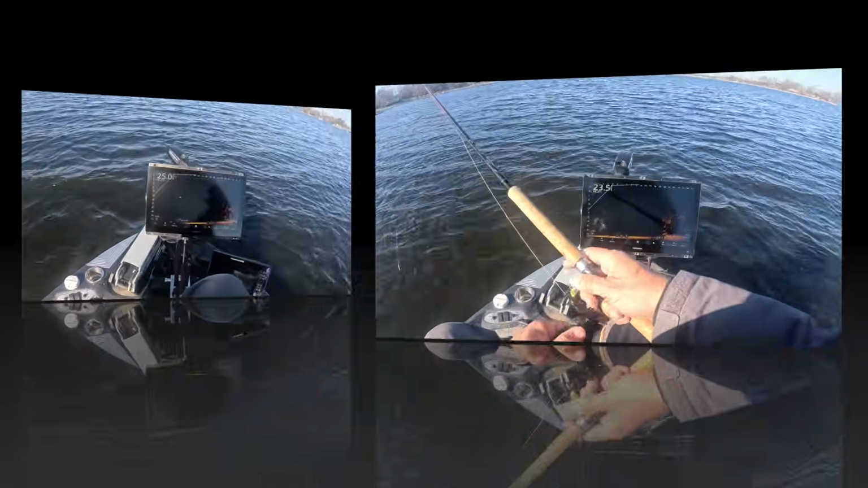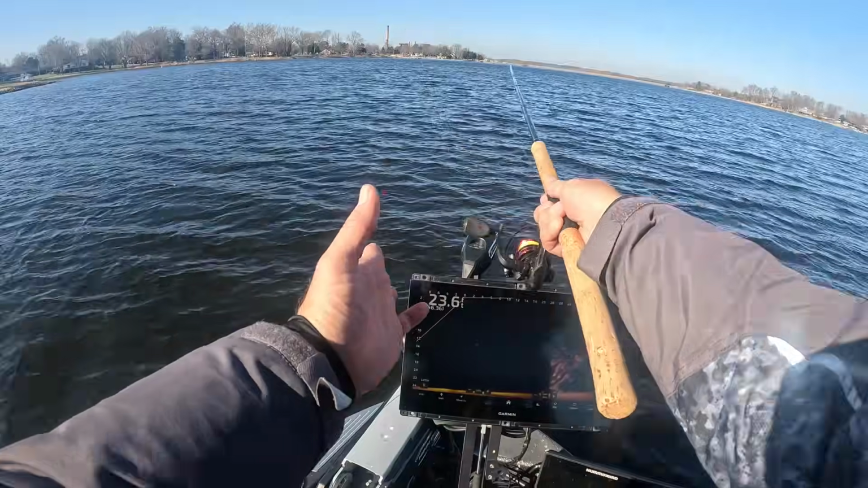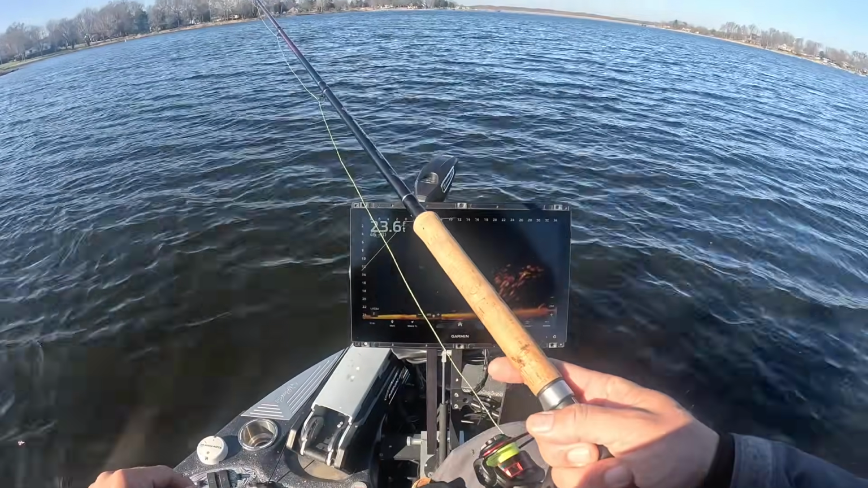No bending over for me. Now we're going right back to this school. Now we are fishing with the hair jigs. They are available on the website.